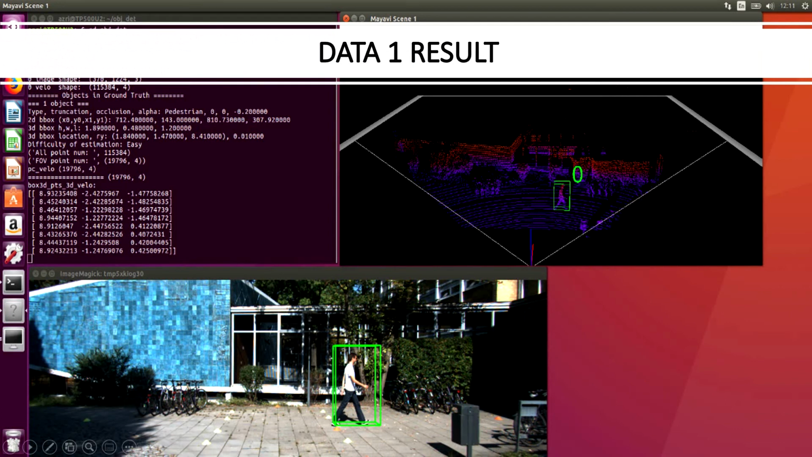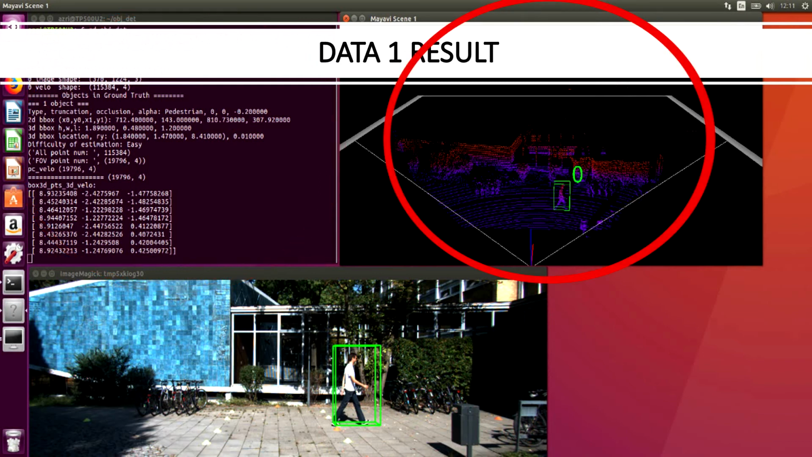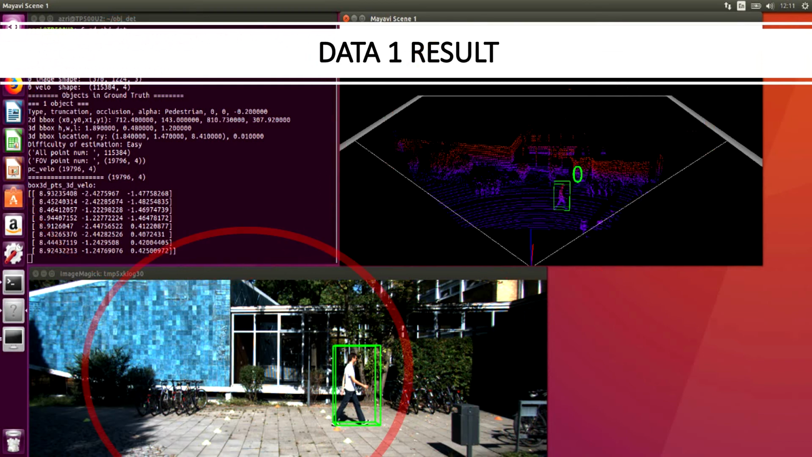Data 1 result is a detection for a single pedestrian to test whether or not the YOLO V2 algorithm can detect a simple object. As you can see, the first terminal is the coordinates for each vertex of the bounding boxes, the second terminal is the LiDAR view, and the third terminal is the camera view.